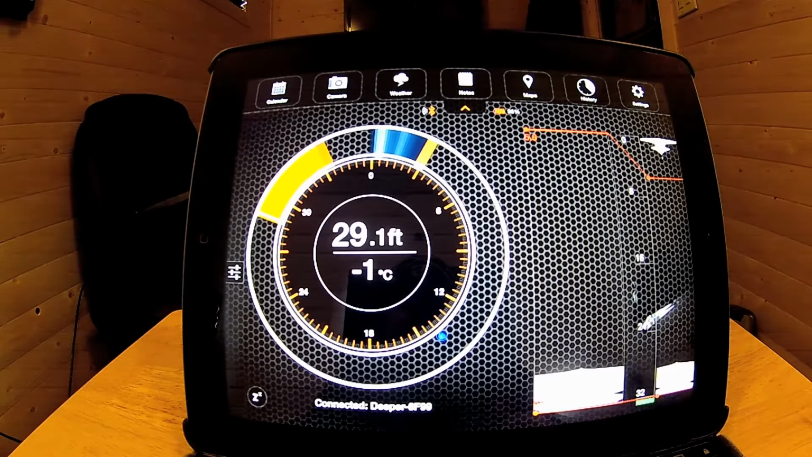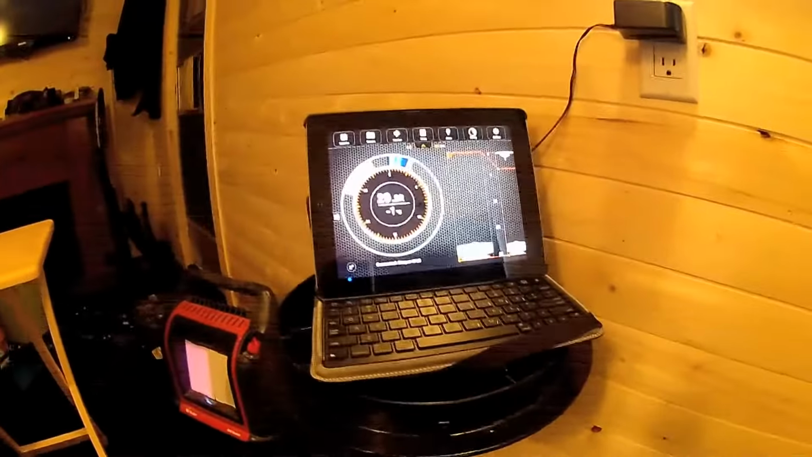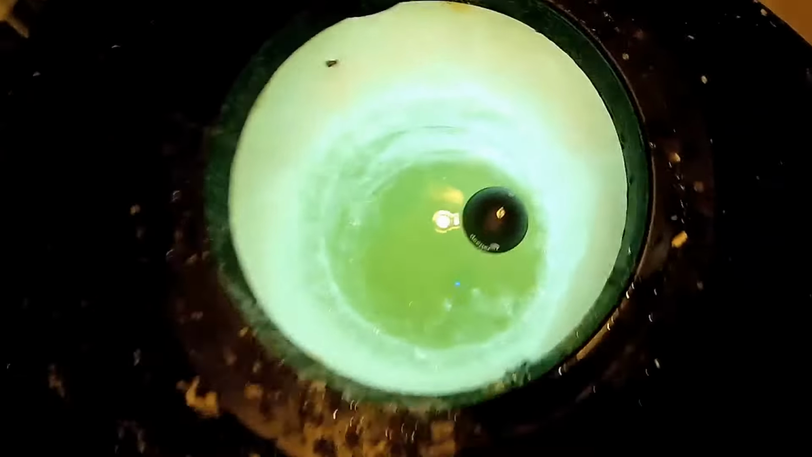Really like the screen that we have here. Nice and clear. Gives you a lot of information. There's a lot of stuff you can do in this app. Really impressed with it so far. So I got my iPad up here. I got my Deeper in the hole here.